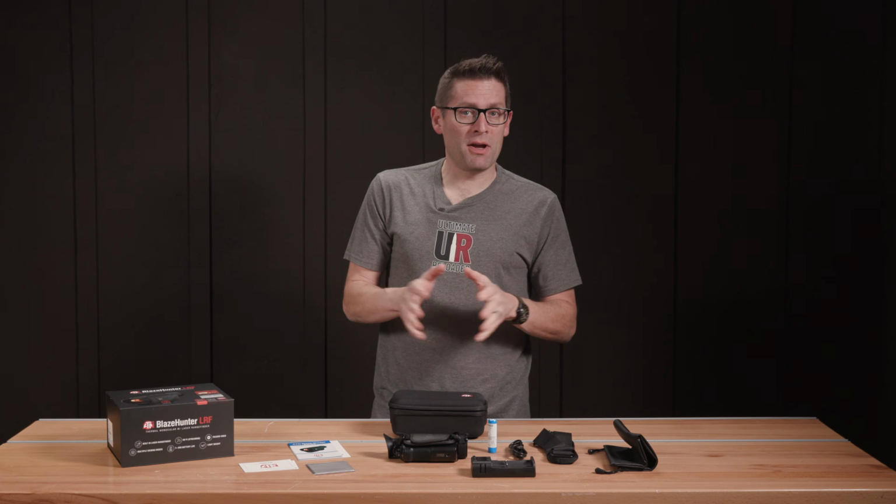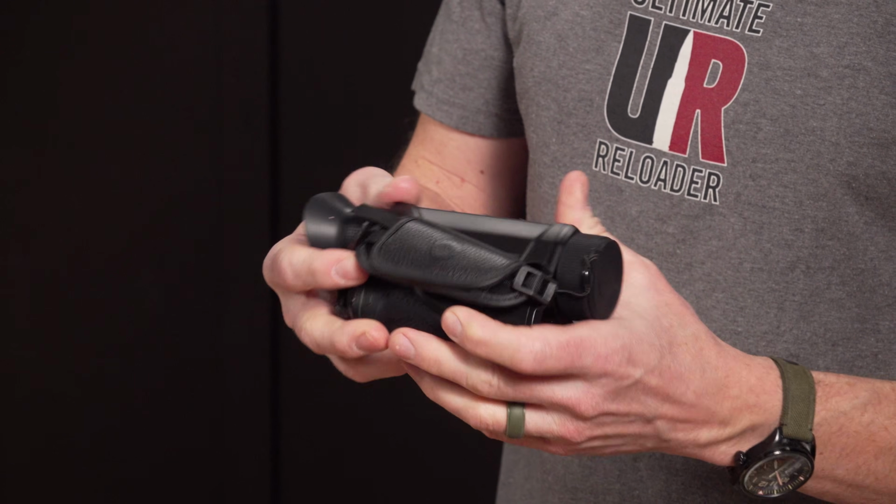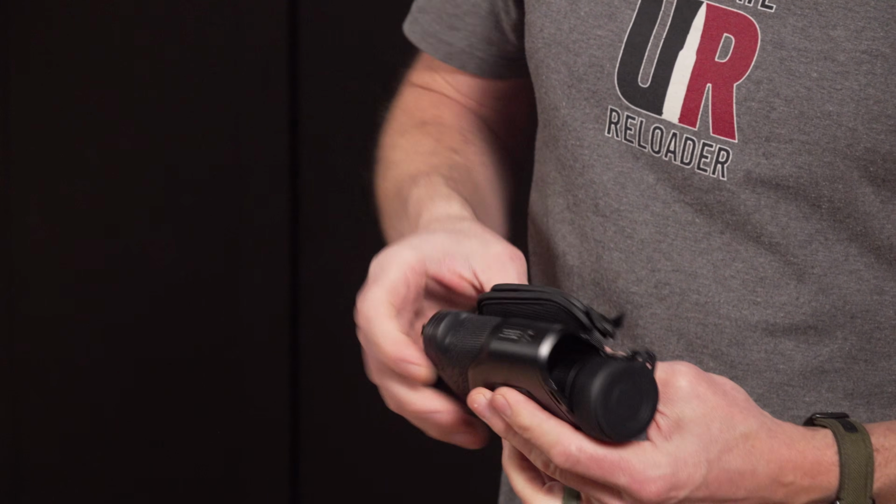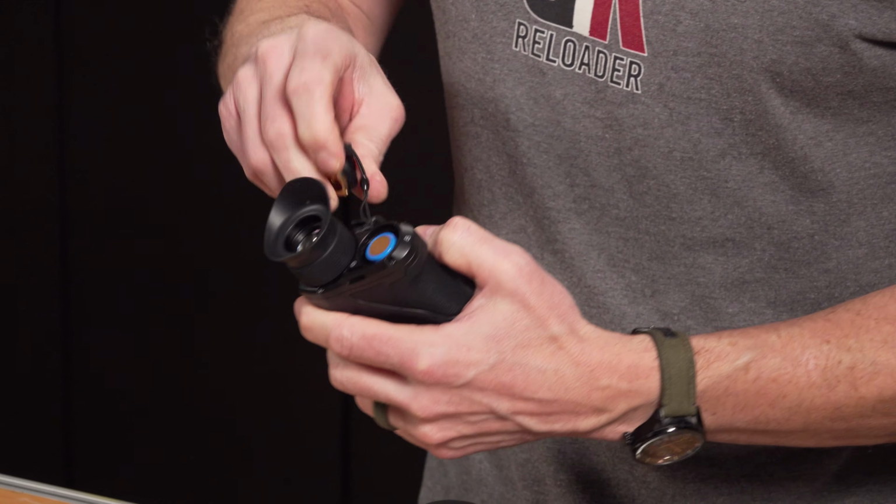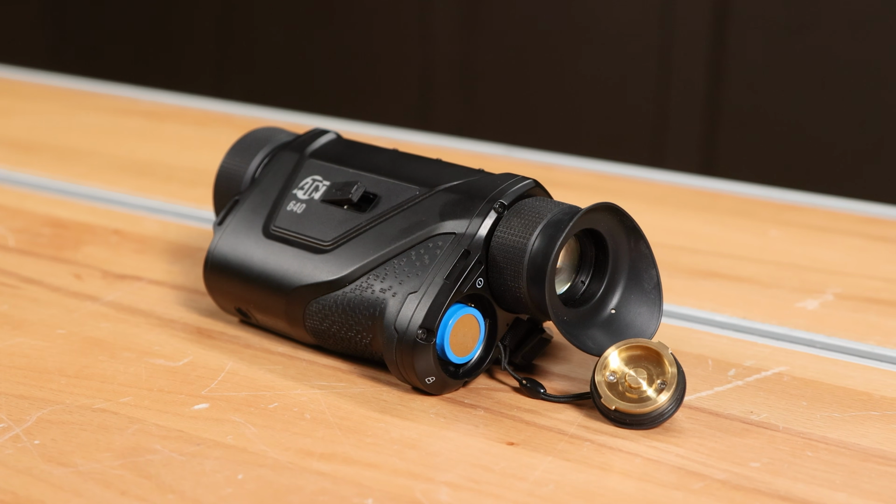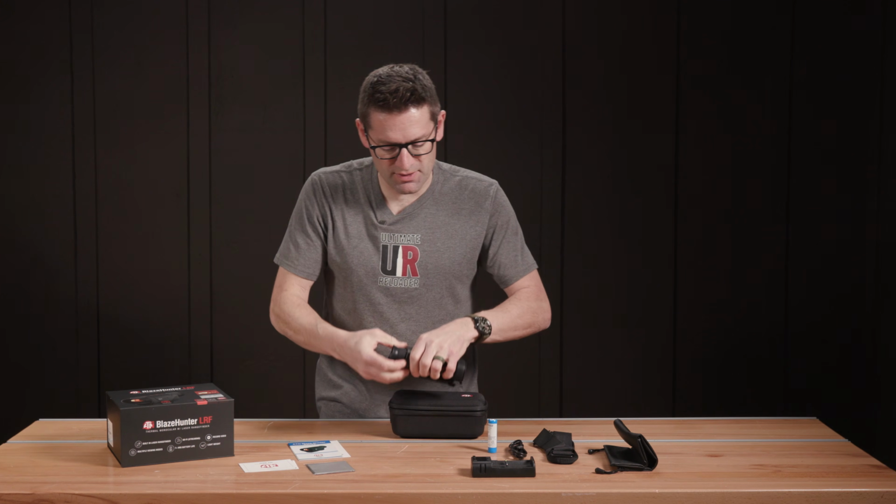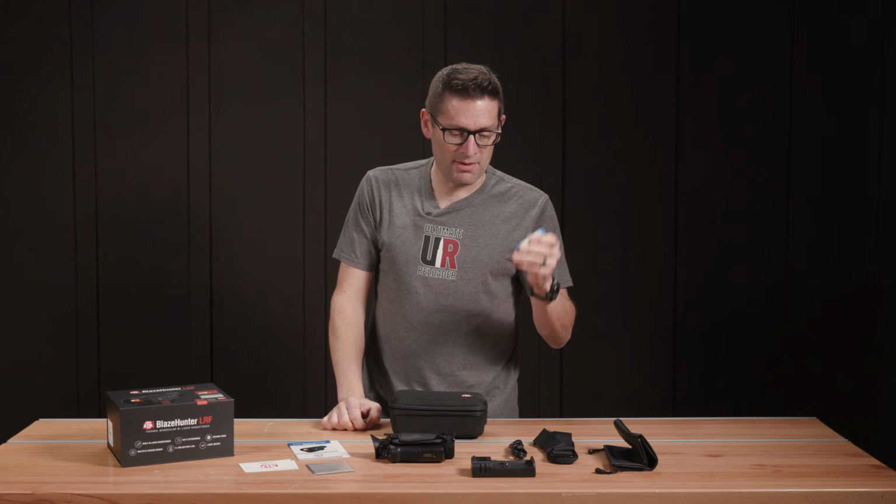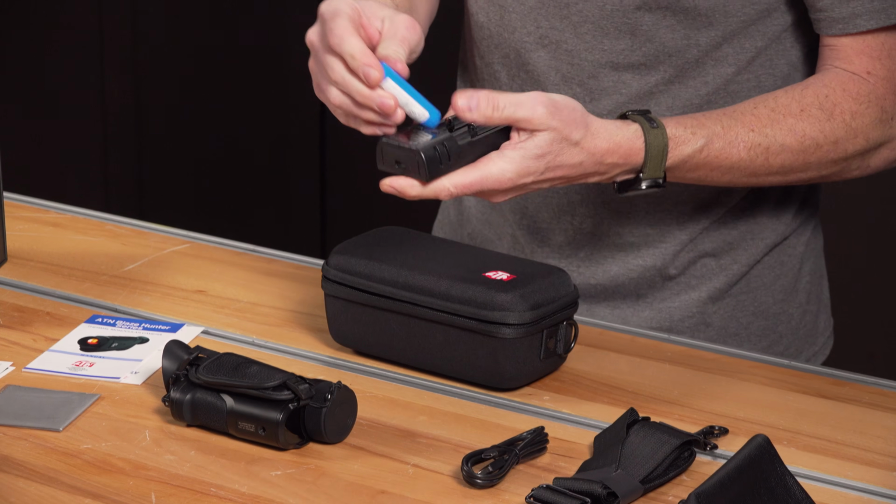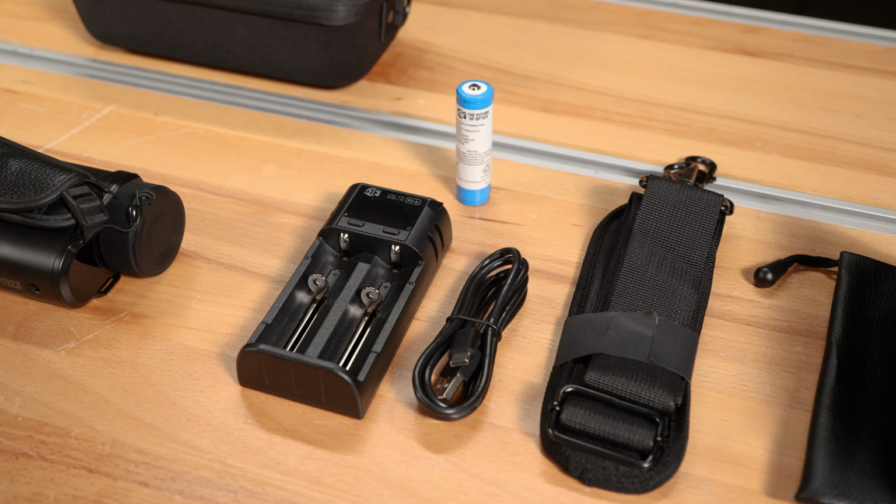Well, this is a really comprehensive setup. We've got the thermal monocular itself, and it's got the integrated laser rangefinder built into the body there. It's got a removable battery, which is something that I know all of you are interested in based on some feedback on what we had in our previous stories. It's got a second battery, right? And so the charger is going to allow us to charge both of the batteries simultaneously.